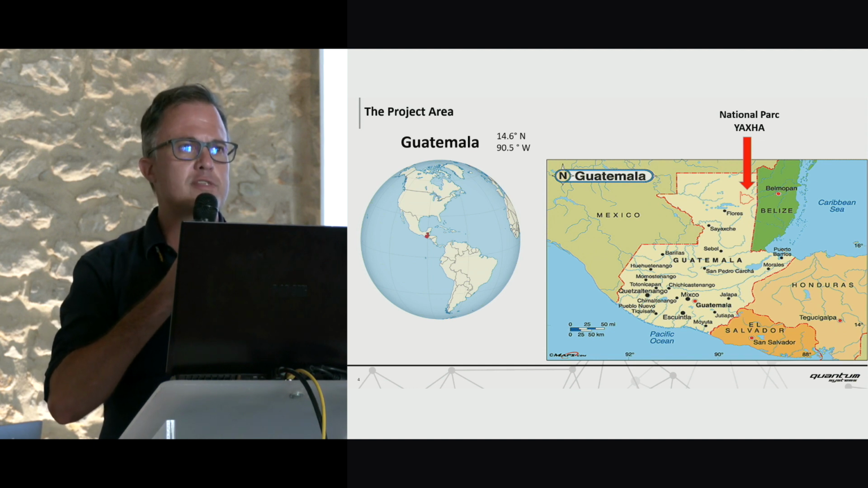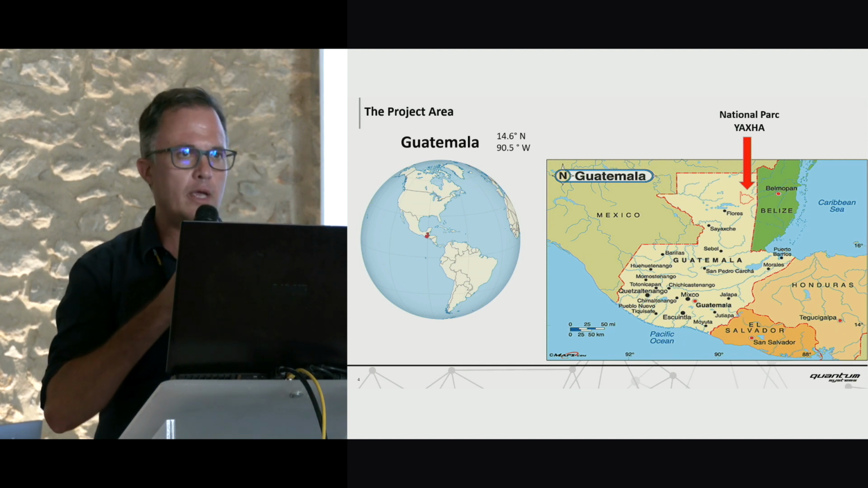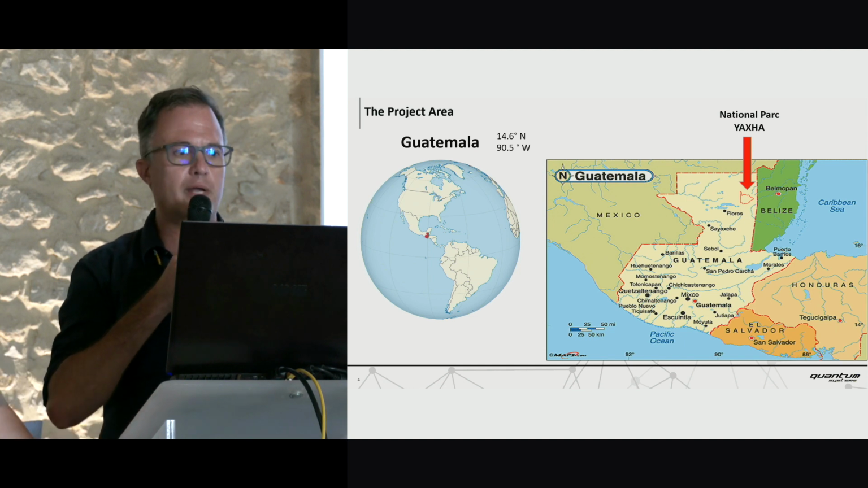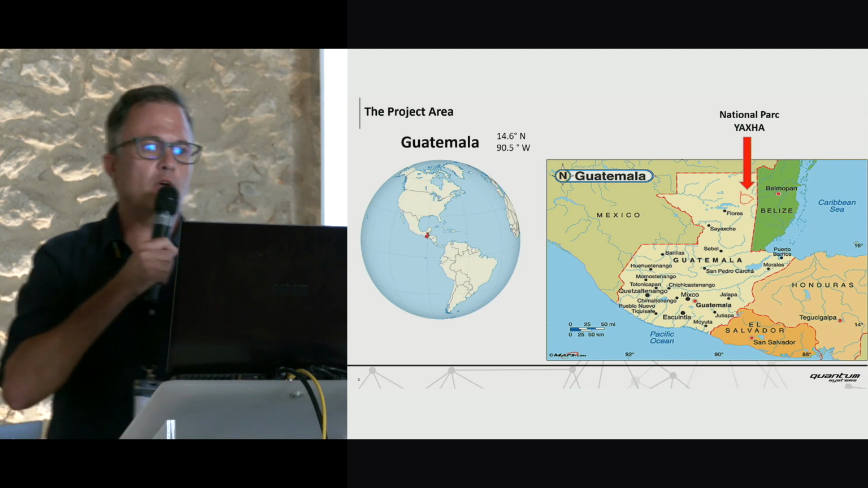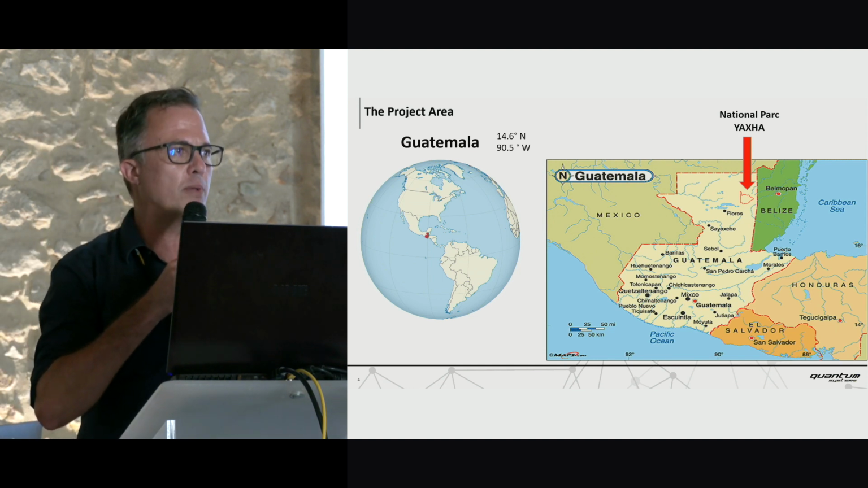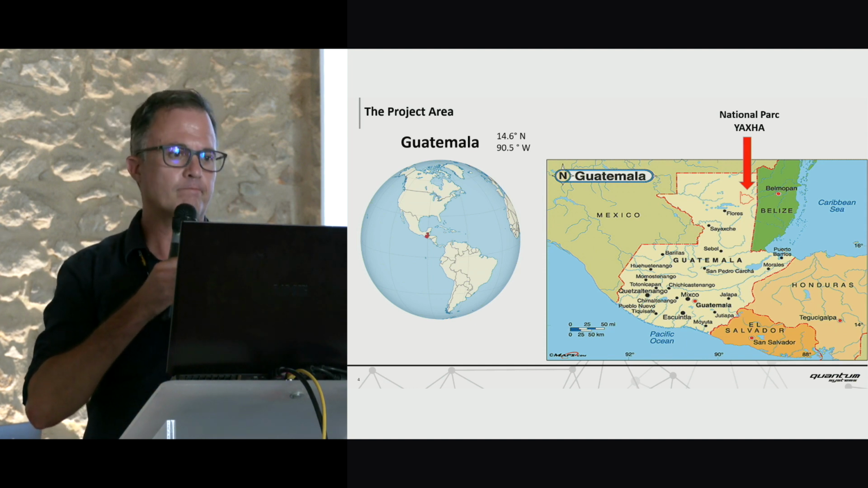And there are about 57 known sites in Guatemala. Only 5 or 6 are public, and you can visit them, like Tikal, Yaksha, Nacum, Naranjo, Mirador. So there are only a few of them you can visit. And 3 of the most popular places are even in our national park, in the Yaksha National Park.